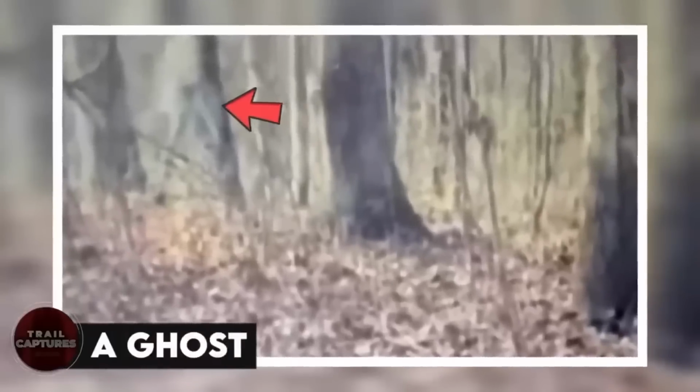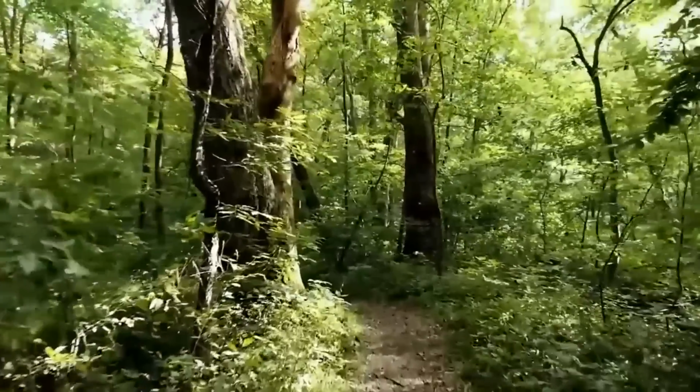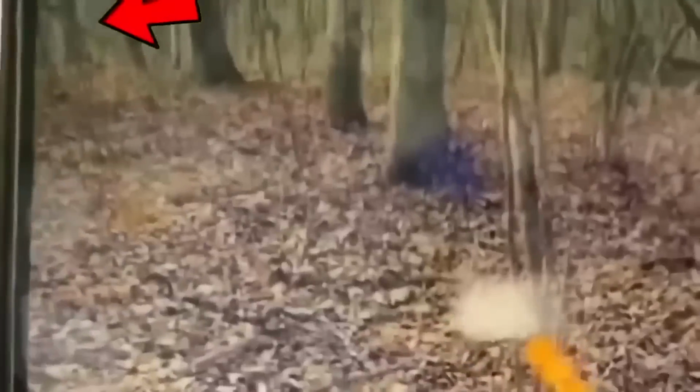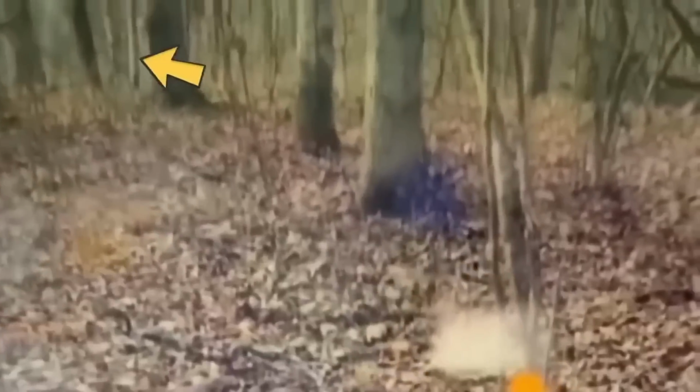A ghost. Out in the woods, two friends were with their dogs when they happened to capture a real ghost while filming their cute little doggo. The ghost boy appears in the top left corner of the screen and then vanishes into thin air in a second. The boys mentioned that they had been going into the woods for quite some time and had never seen anything like that before.